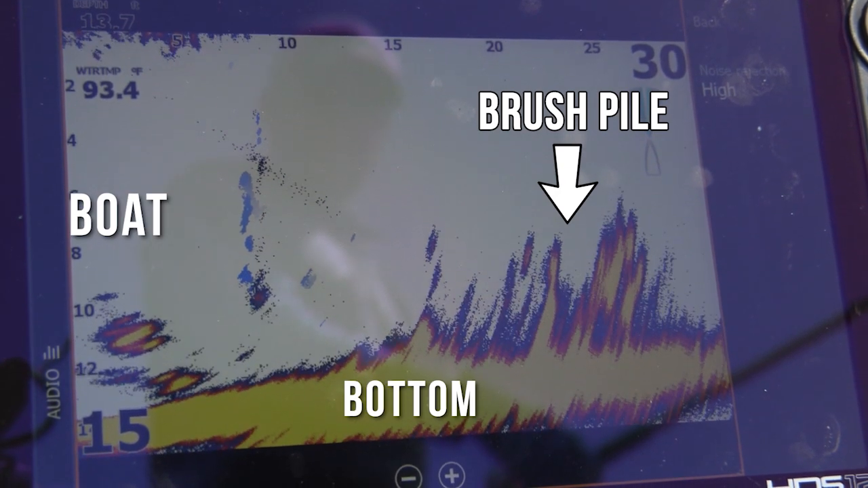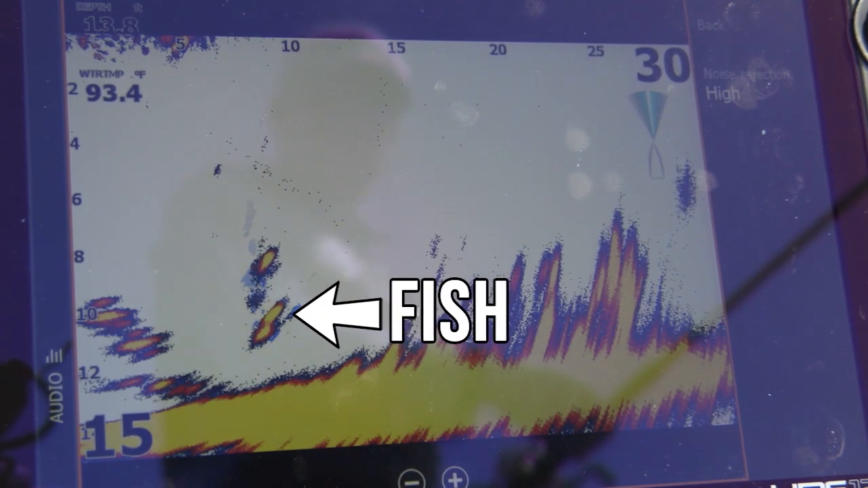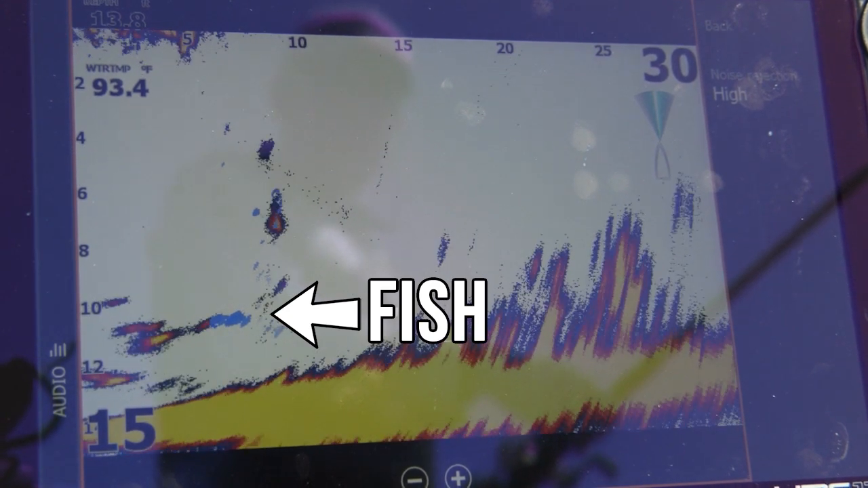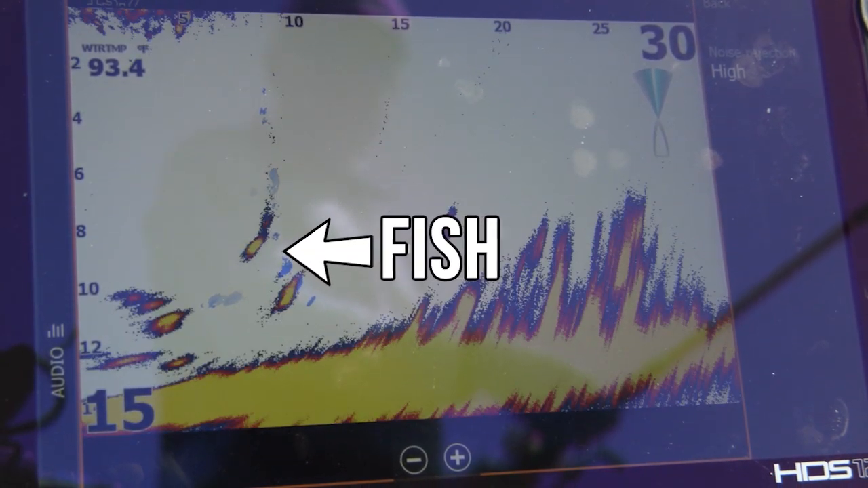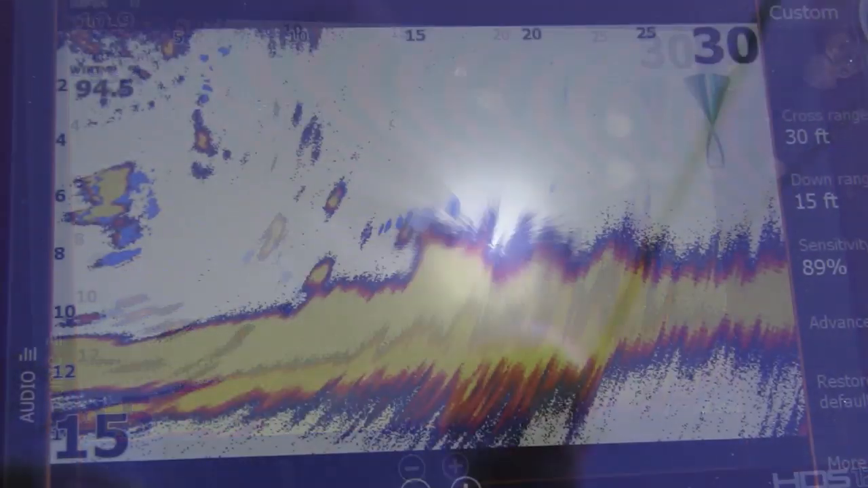And you can actually occasionally see a fish swimming around the outside edge of the brush pile. They look like little dots and they actually move in real time. So you can scan underneath a dock, you can scan a brush pile, you can scan a grass bed, and you can actually see the fish swimming around in there. It's almost not fair.